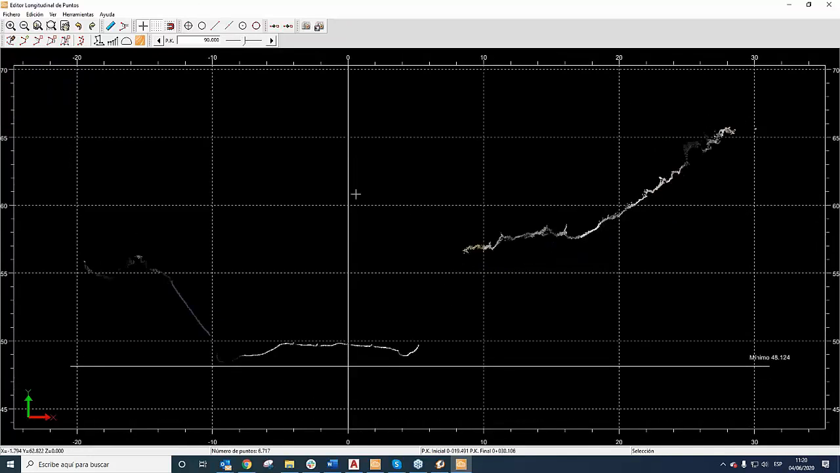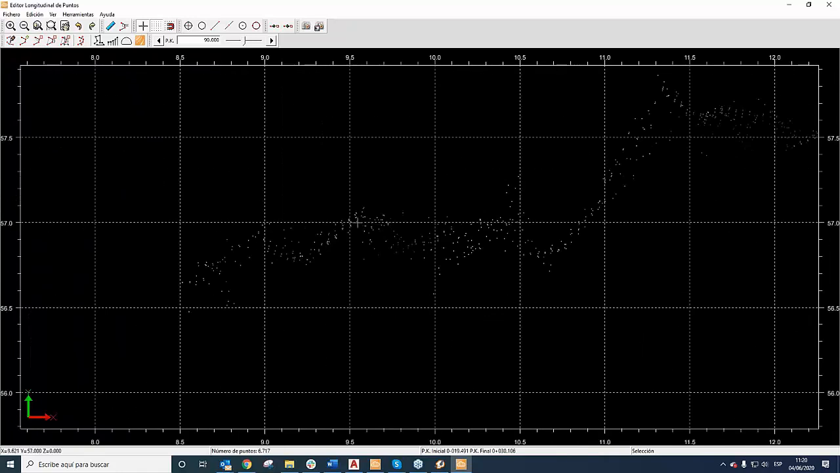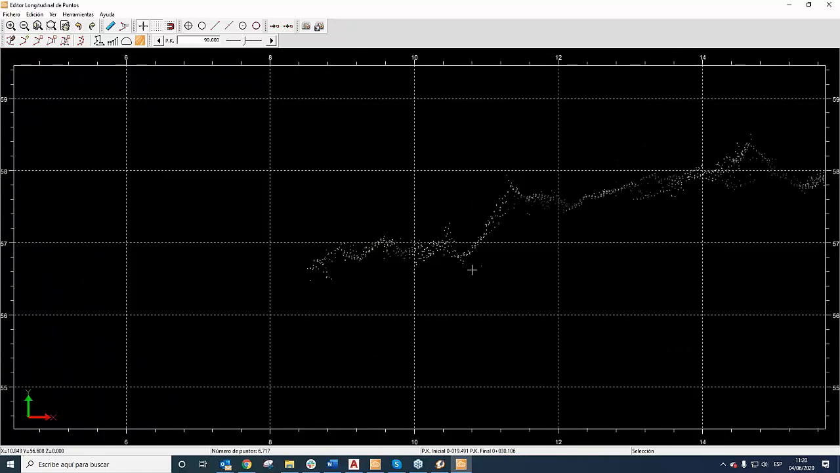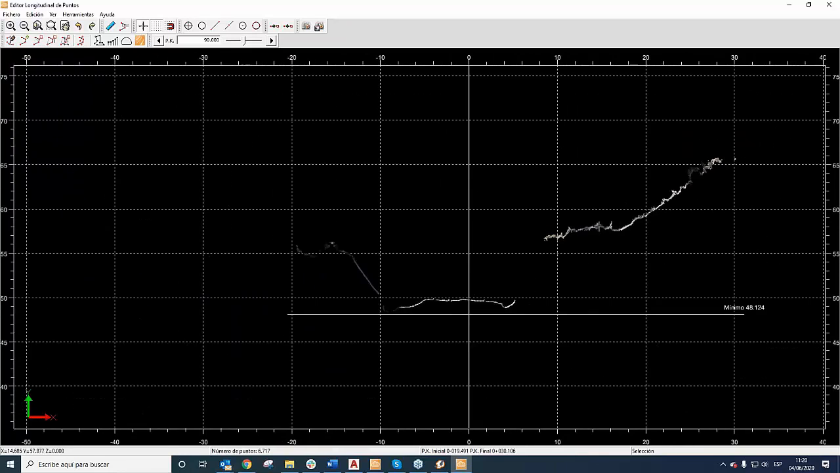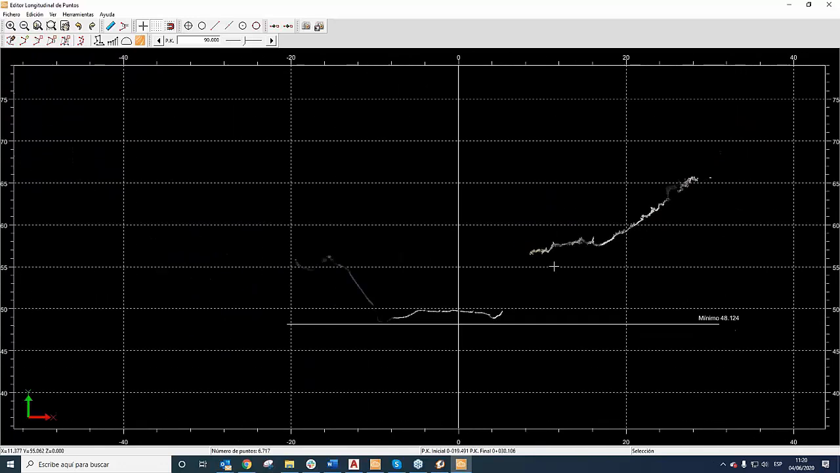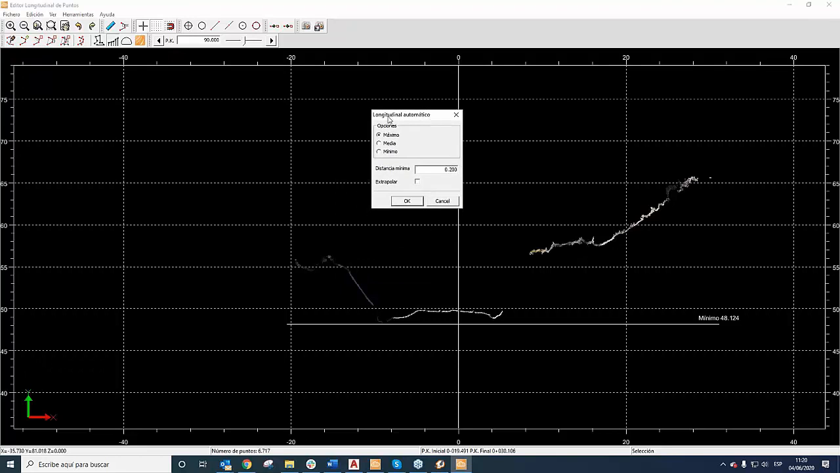As I said before, if you realize, there are always points; there isn't any kind of line that we used. So we can work with these points and convert them automatically to a line. For example, we click on create longitudinal automatically, and we set the criteria.